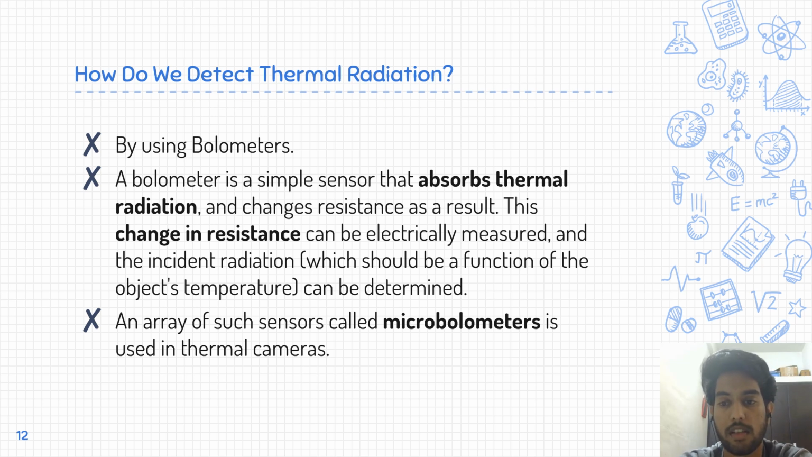But since we require a thermal image, we use an array of such sensors called microbolometers, which are nothing but small sized bolometers arranged in a horizontal and vertical fashion, so that every small part of the field of view is analyzed differently and their temperatures could be compared with each other, and we could get a thermal image which consists of a foreground, a background, and also the different variations in the temperature in the whole of the field of view.